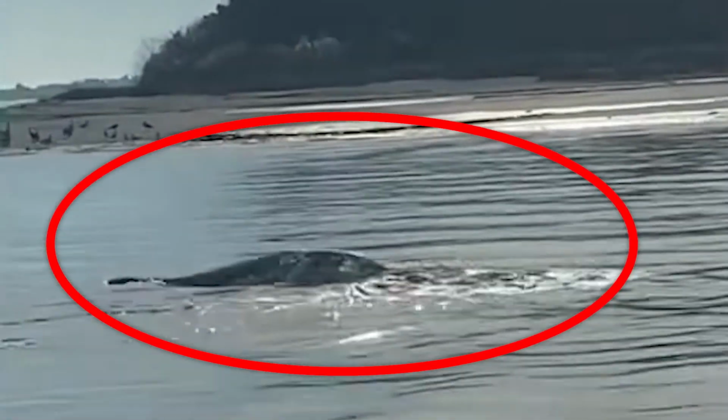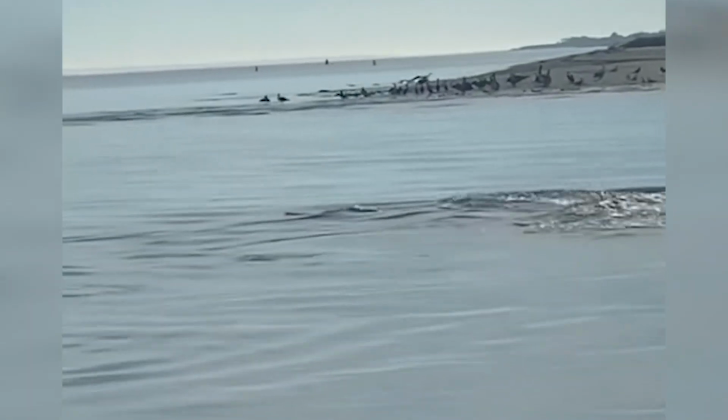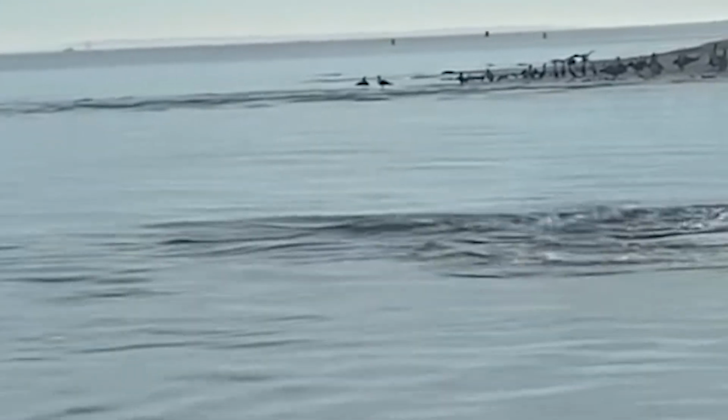The vast oceans remain largely unexplored, a hidden realm teeming with life both familiar and fantastical. This video reignites the legend of harbor monsters, creatures whispered about by sailors for centuries. Could it be a giant squid, its powerful tentacles propelling it through the water? Or perhaps a plesiosaur, a relic from a bygone era somehow surviving in the crushing depths? The possibilities are as endless and mysterious as the ocean itself.